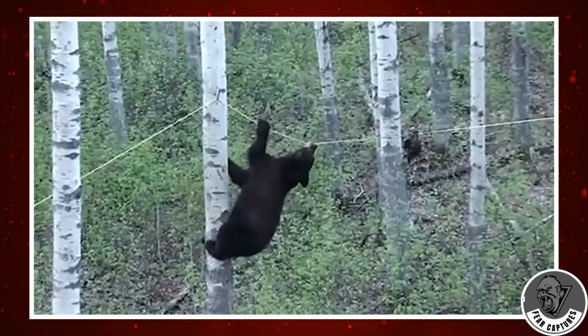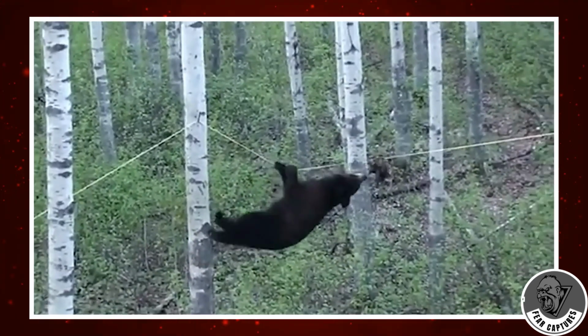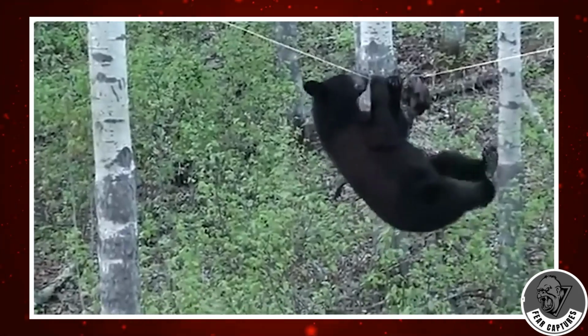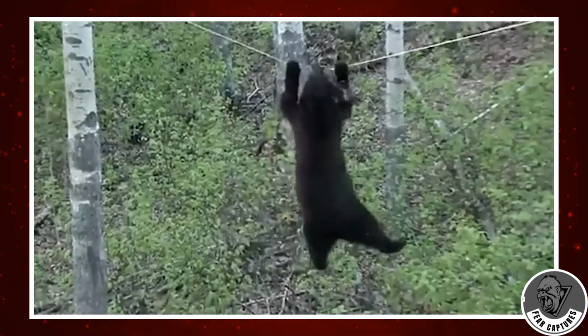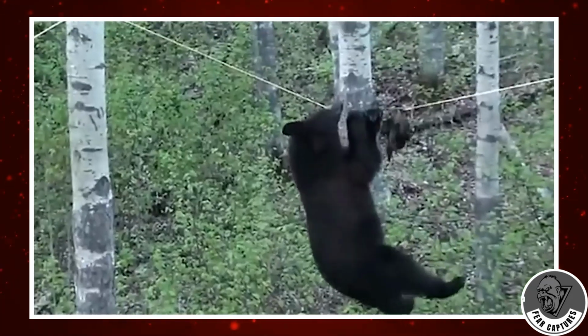With no fear, it starts climbing up the tree like a pro. Climbing trees is something it's really good at. But then things get a bit tricky. The bear has to walk across a rope to get to its prize. Now imagine this. The bear grabs the rope with its mouth and front legs, while the rest of its body just dangles in the air. It's like a real upper body workout.